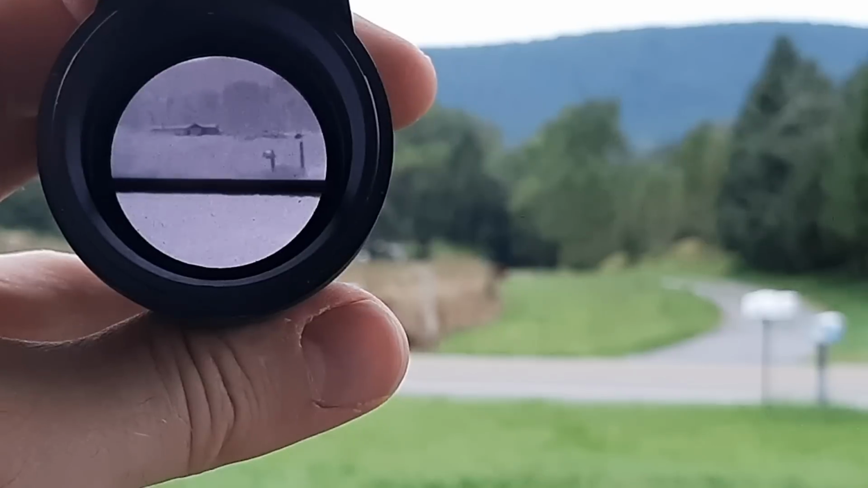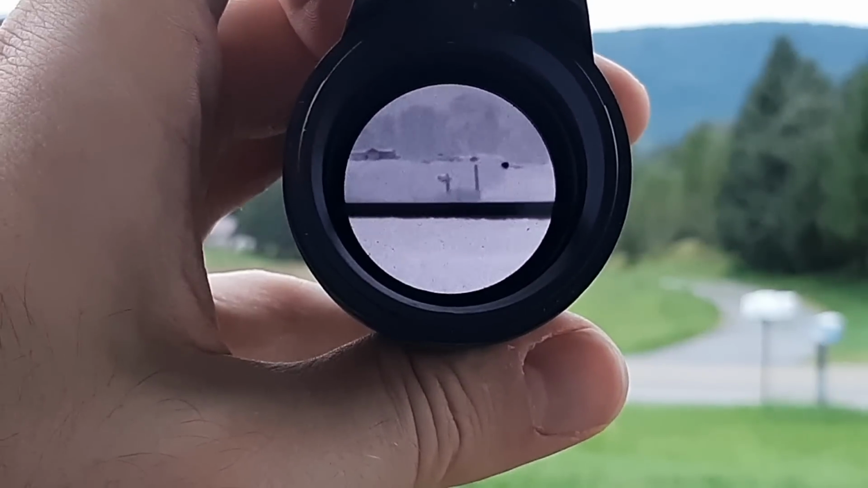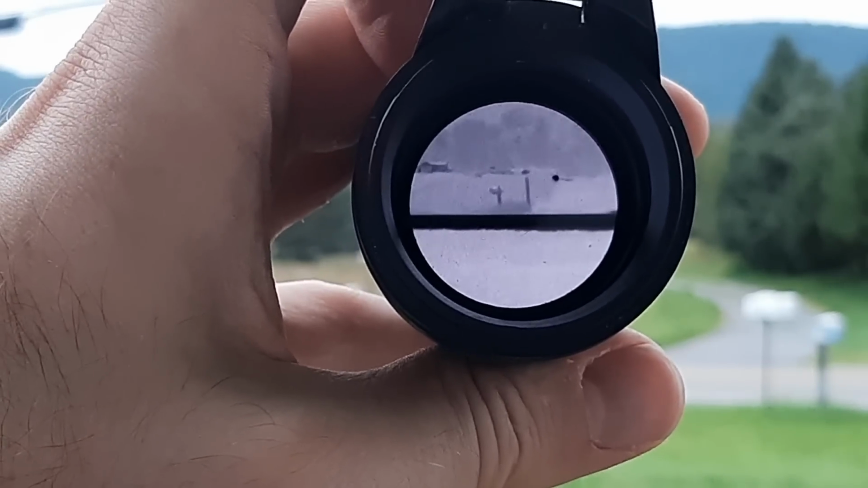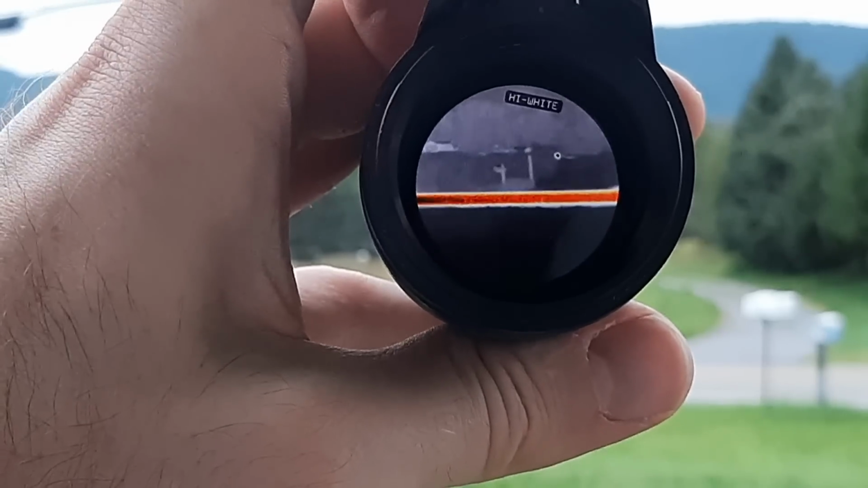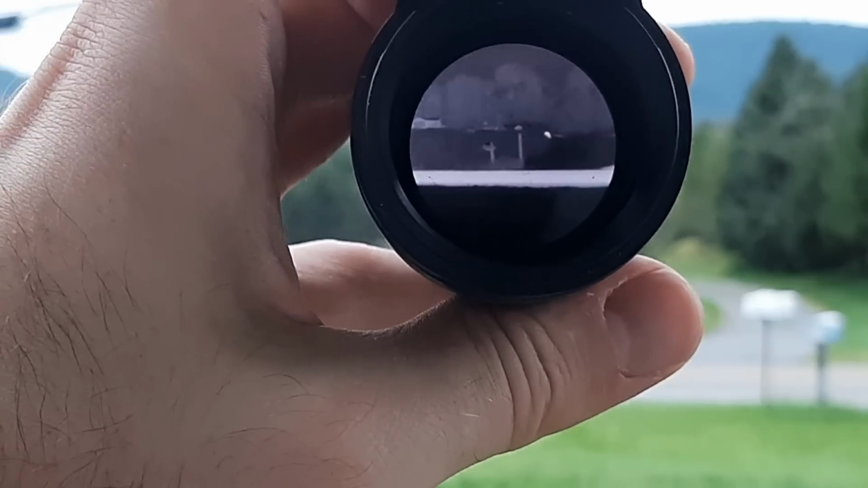Even the cabin over there kind of blends in a little bit better than her. You can clearly see how she stands out. You can see the mailbox there. The mailbox is pretty cool compared to the surroundings, but she stands out quite a bit. So there she is, guys.